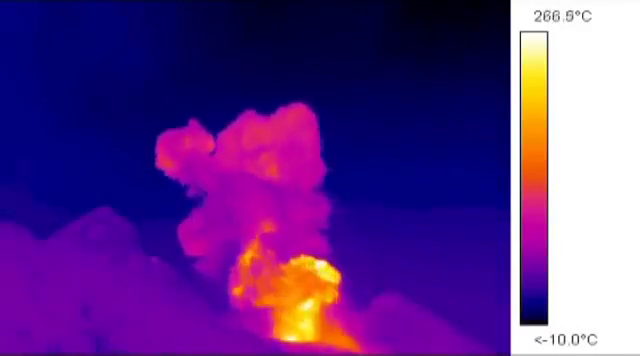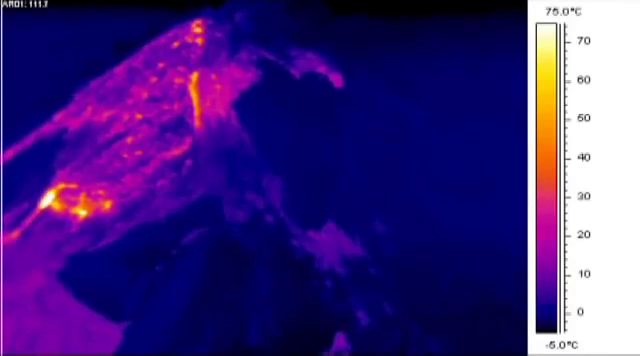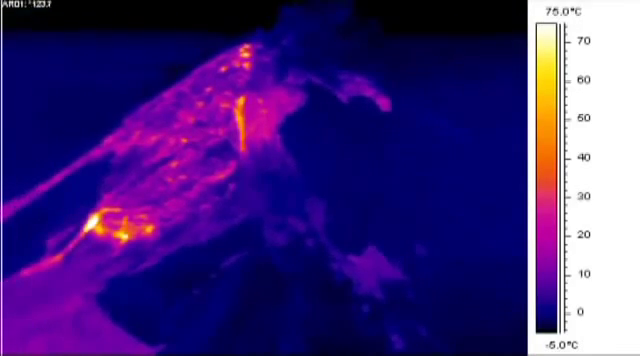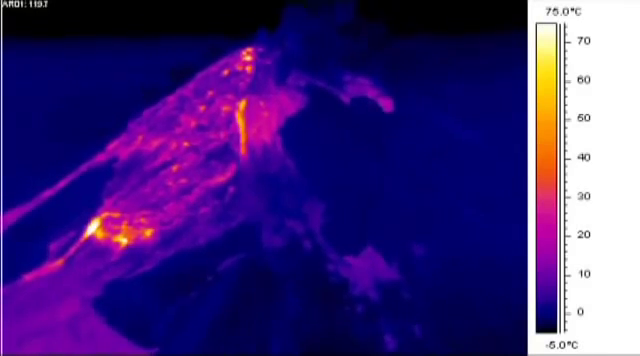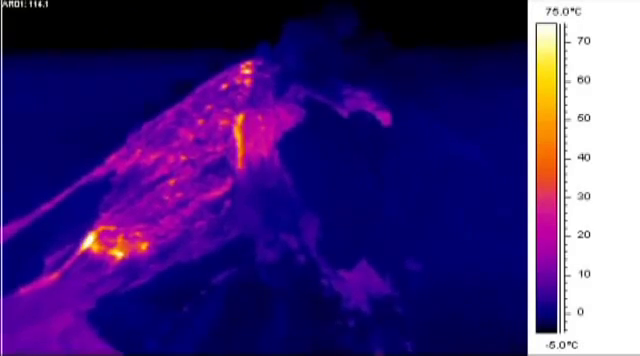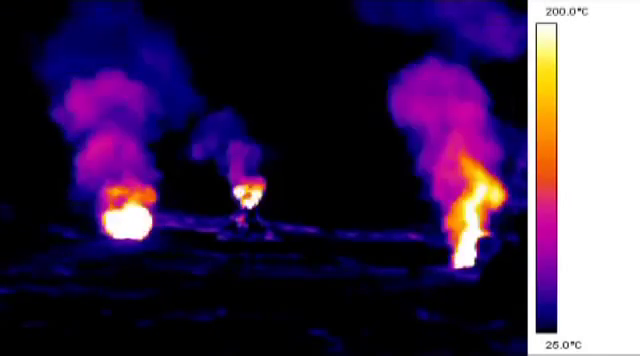We can measure from each image the actual temperature at each pixel in the image of our target. It makes corrections for the atmosphere, the distance to the target. The closer you can get, the better your resolution, although we try not to get too close. That's what zoom lenses are for. But we use it to gather the temperature at a volcano, preferably from a safe distance.